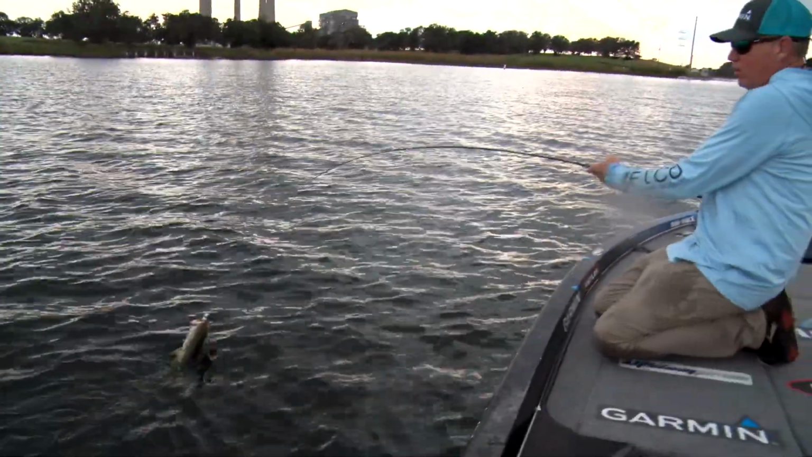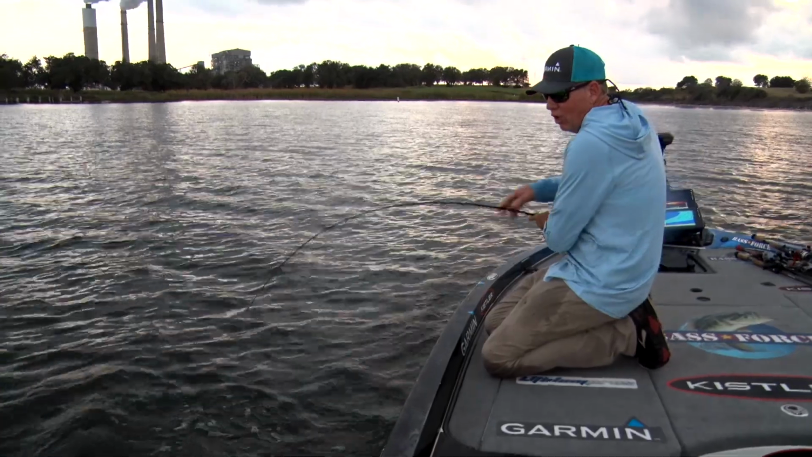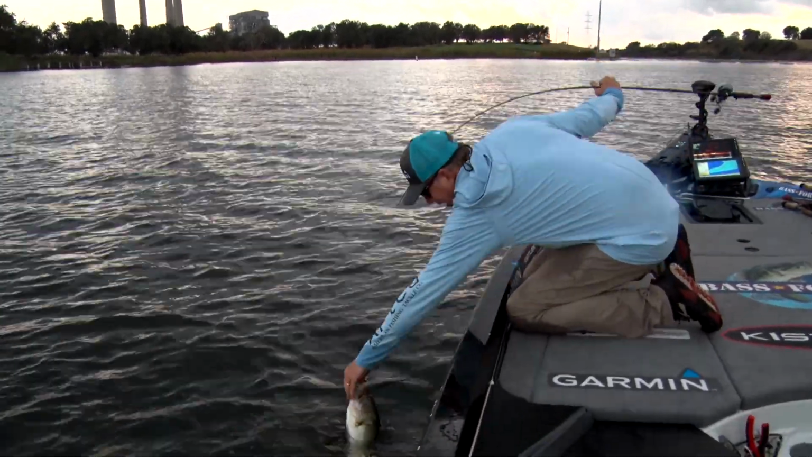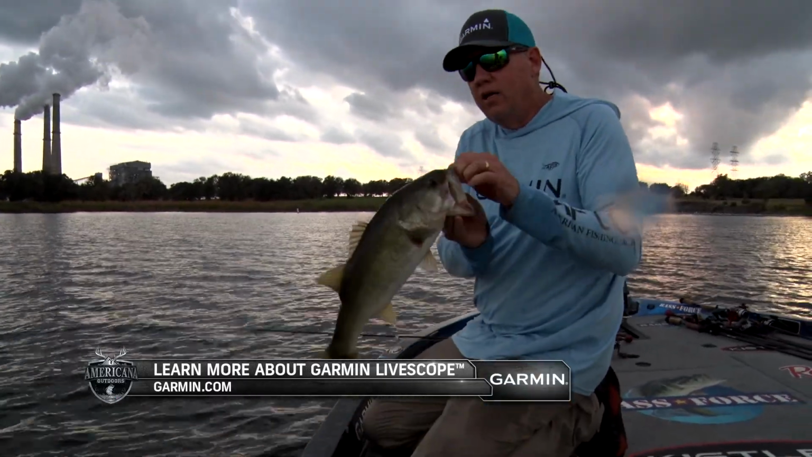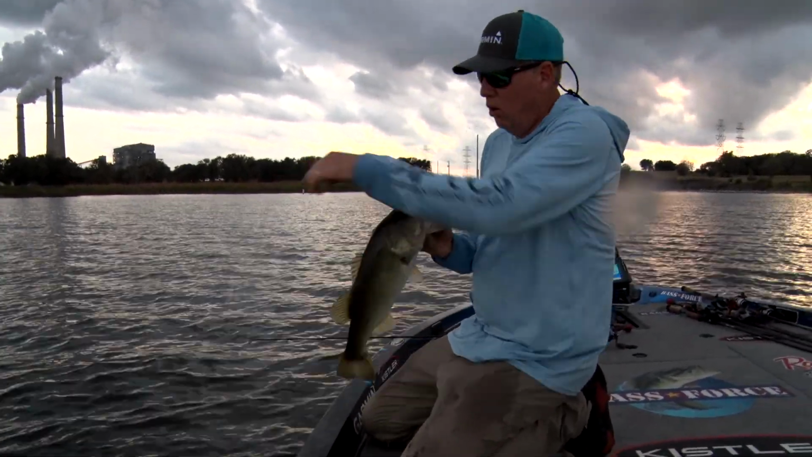If you want to be able to find those schools of fish that are really untapped and sitting in unlikely, unpredictable places, that's why you need Livescope. Whew.